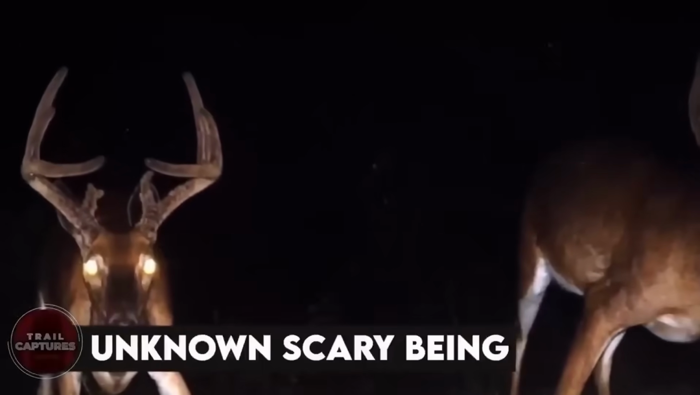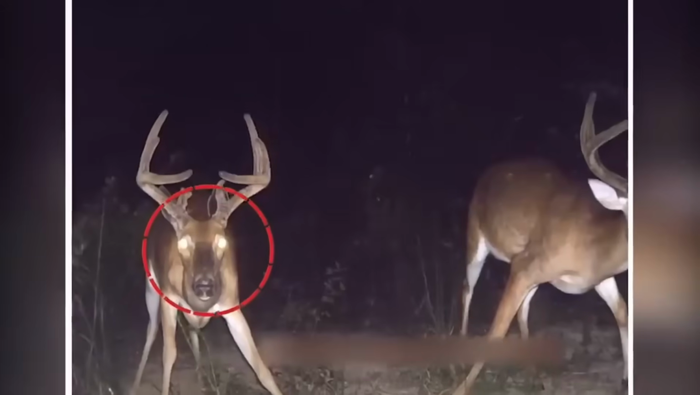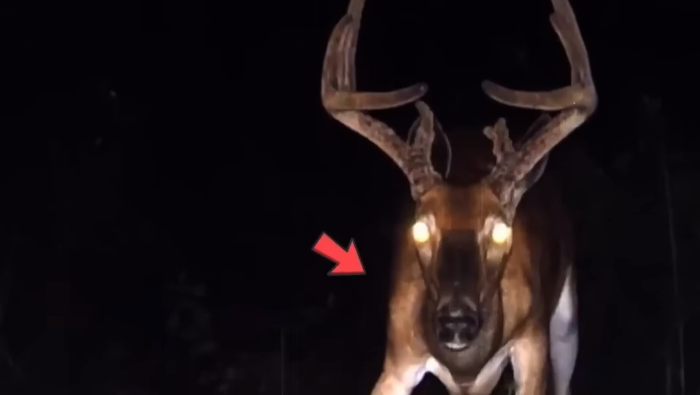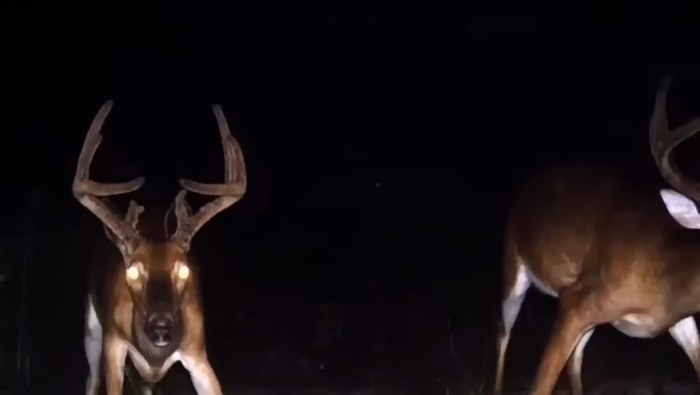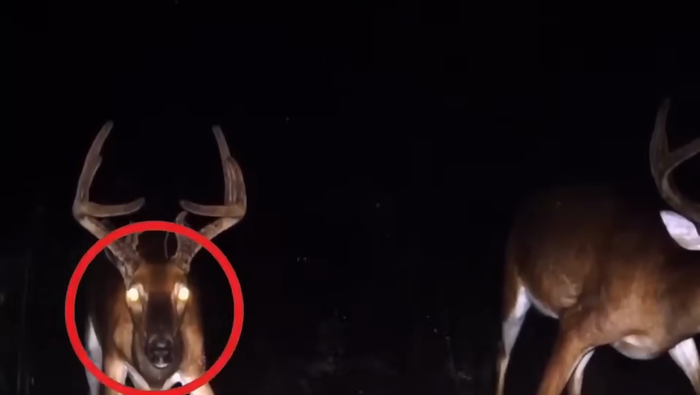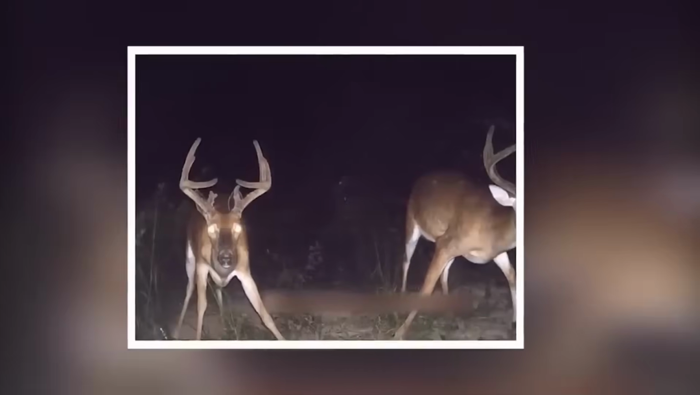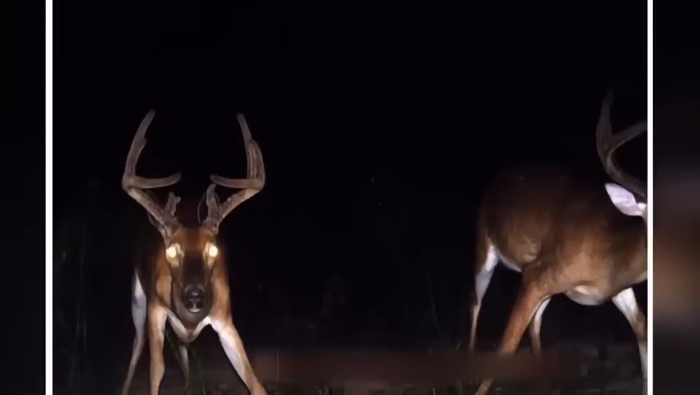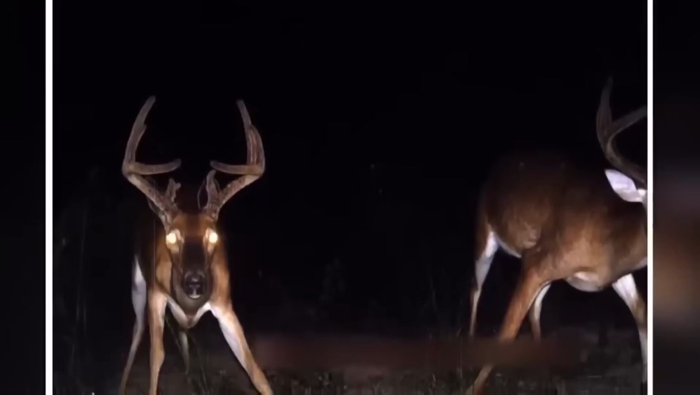Unknown scary being. Whoever these eyes might belong to is a rather creepy thing to think about. The creature looks as though it knows that there is a camera there, and that it might be pleading for help, as it seems rather terrified. It's probably another innocent deer running from a terrifying supernatural being. God knows what might have happened to it after.